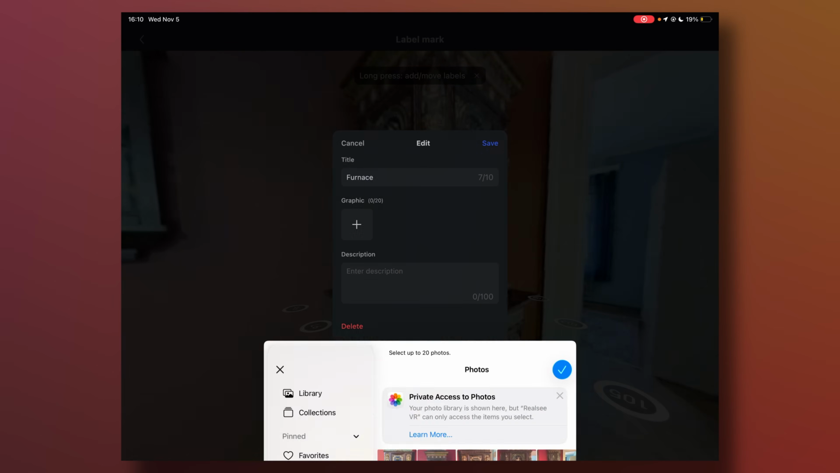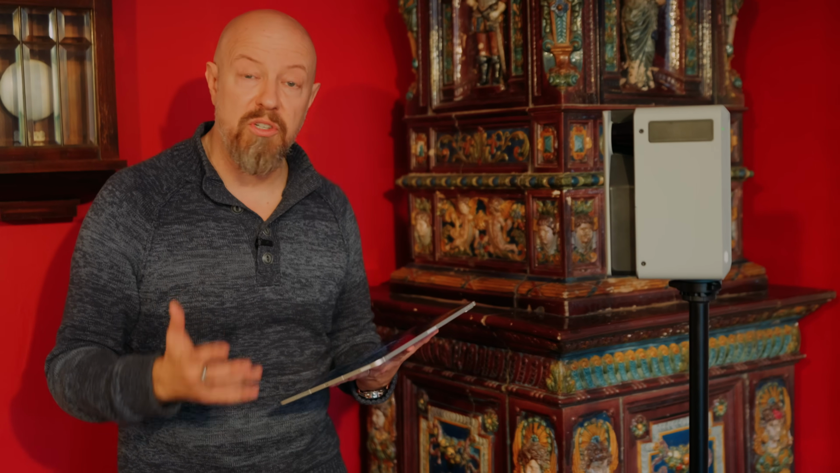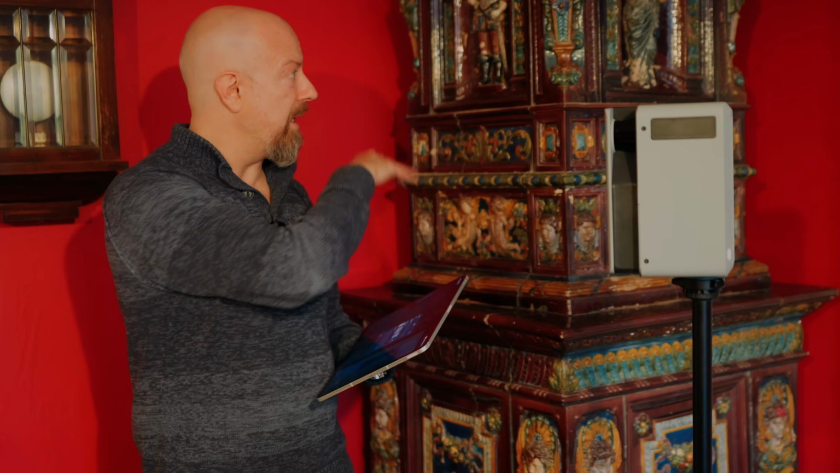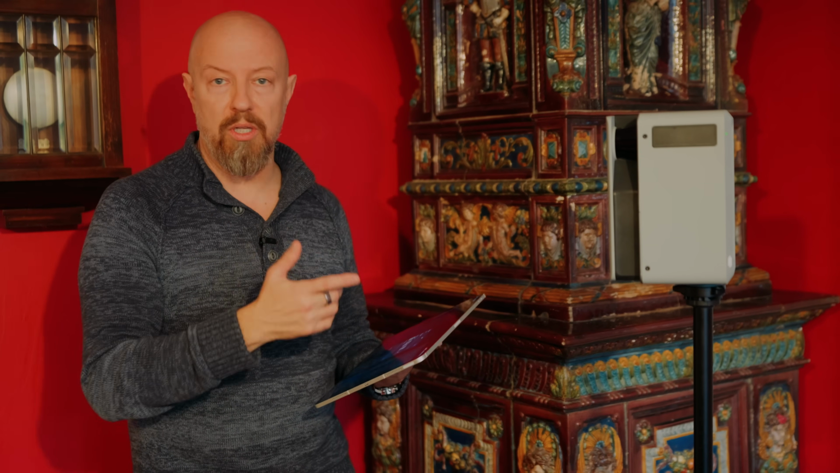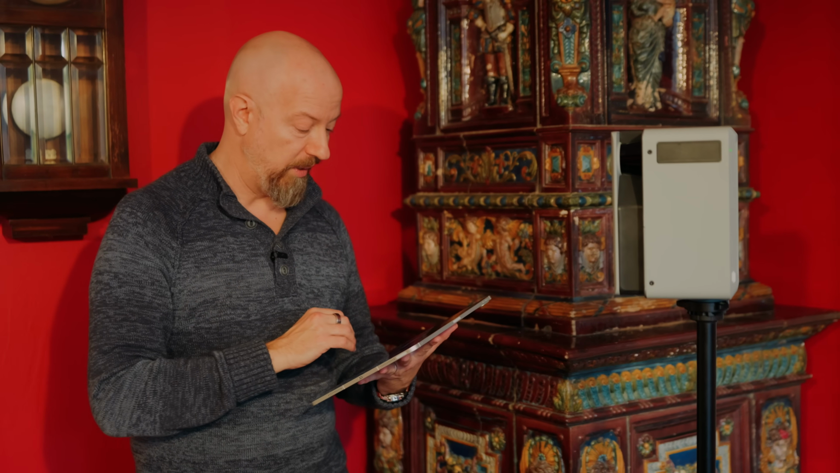Nice close-up photos here so that they are included in the 360 tour. And then during the 360 tour, the viewer will see a little tag that indicates that this is there and they'll be able to click on it and see better photos of it. That's one of the really, really cool things that you can do in here.